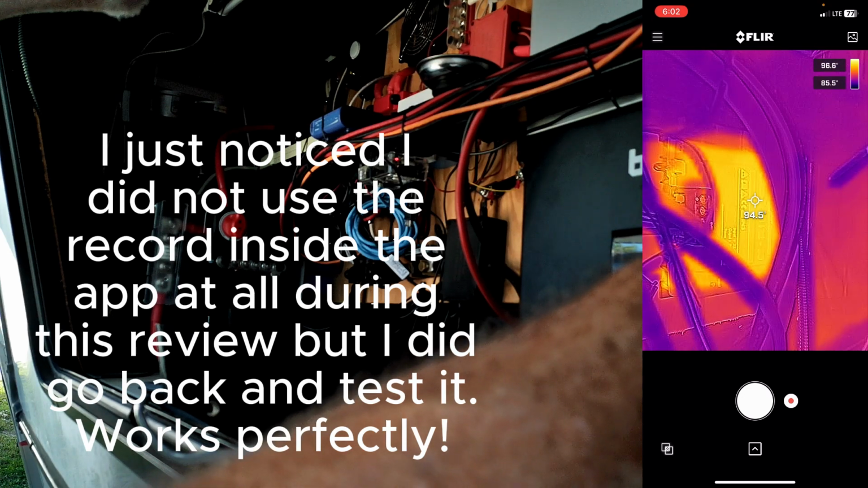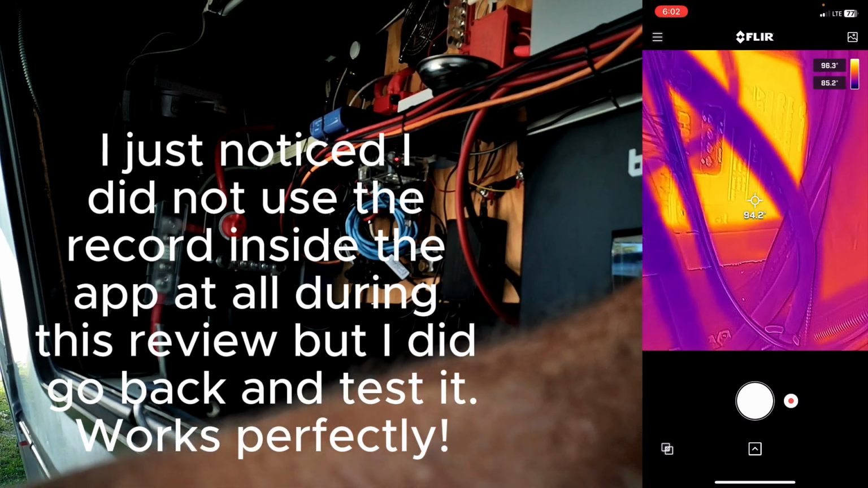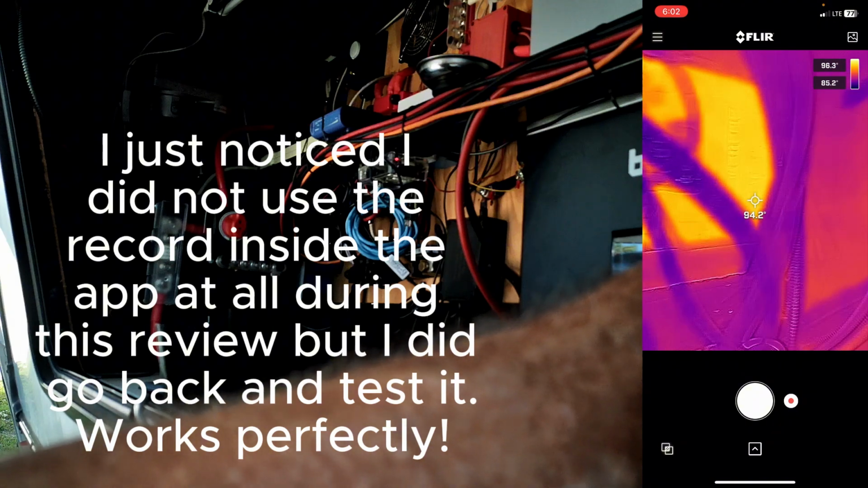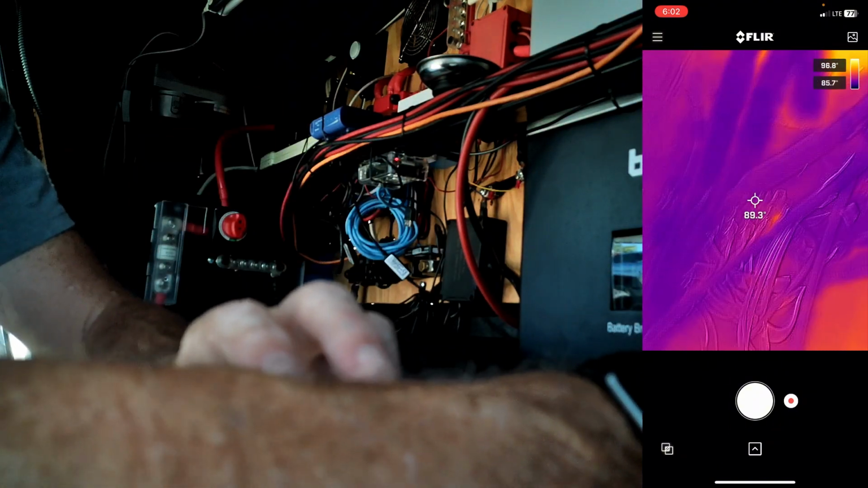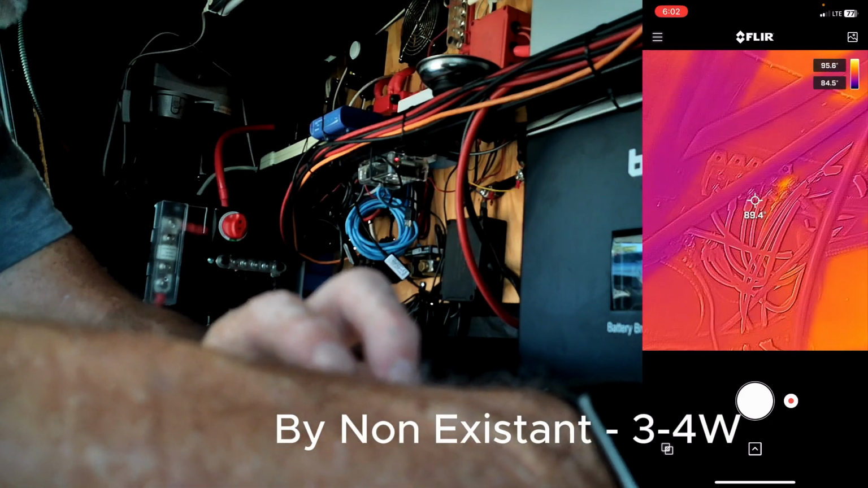And there was no reason to run two of them at the time that I did it, except when I'm running the big devices for leveling and that kind of stuff. I just leave them both on because the idle consumption on those things is almost non-existent.